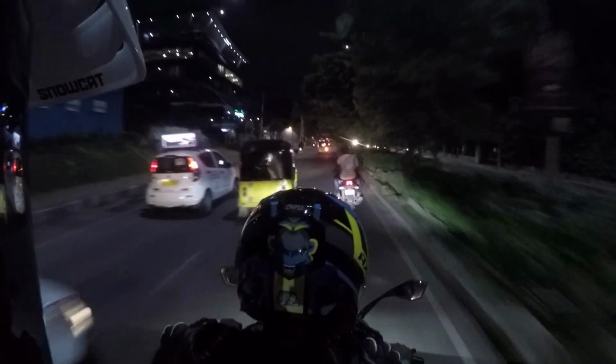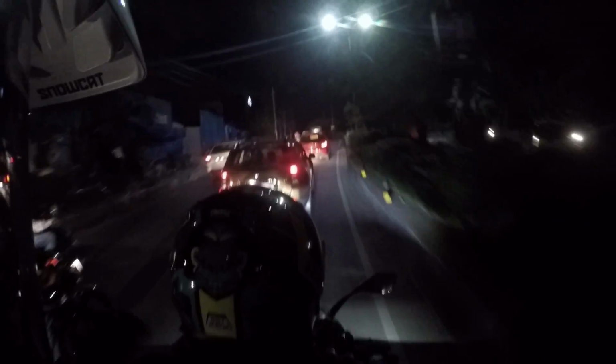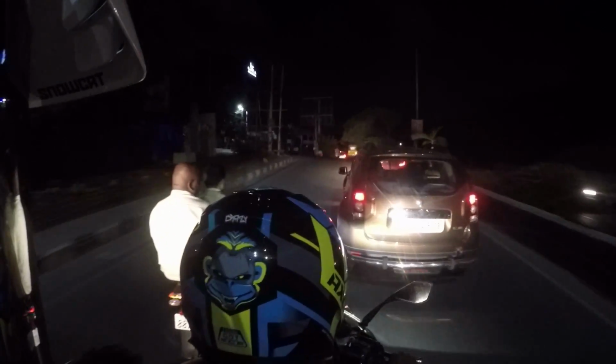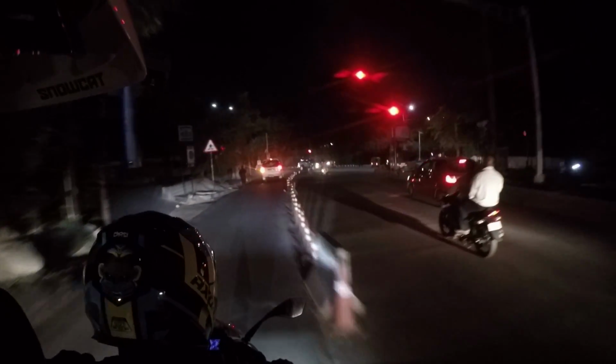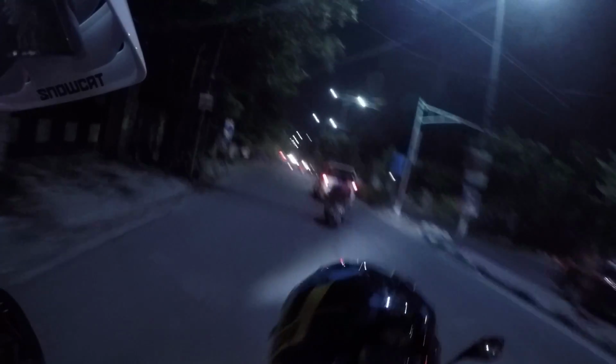Let's get in trouble. Look at this rickshaw go, this tuk-tuk. Oh my God, he is not having any of it. That's the most aggressive tuk-tuk, or what they call autos here, I've ever seen. So watch this red light. Look at that, right there, red light. In Hyderabad, in India, red light, green light, same thing.